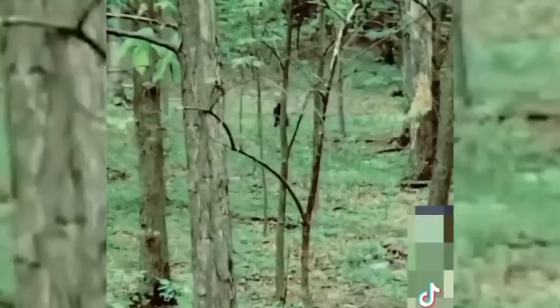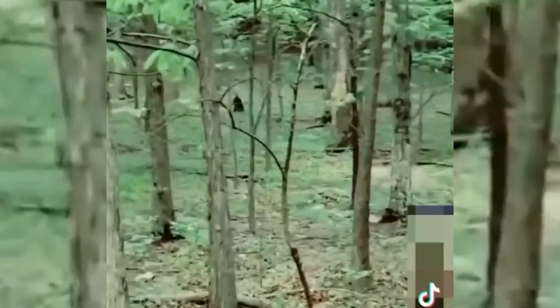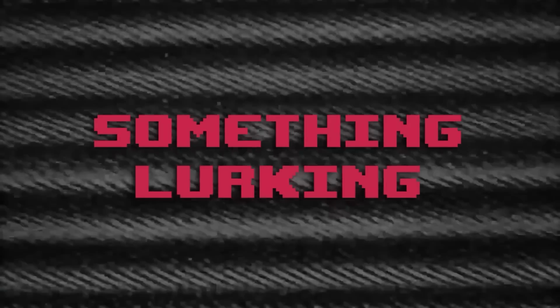As for what this creature might be, it's difficult to say definitively. So, it's possible that the TikTok user captured something unusual, but whether it's actually Bigfoot or not remains a mystery.